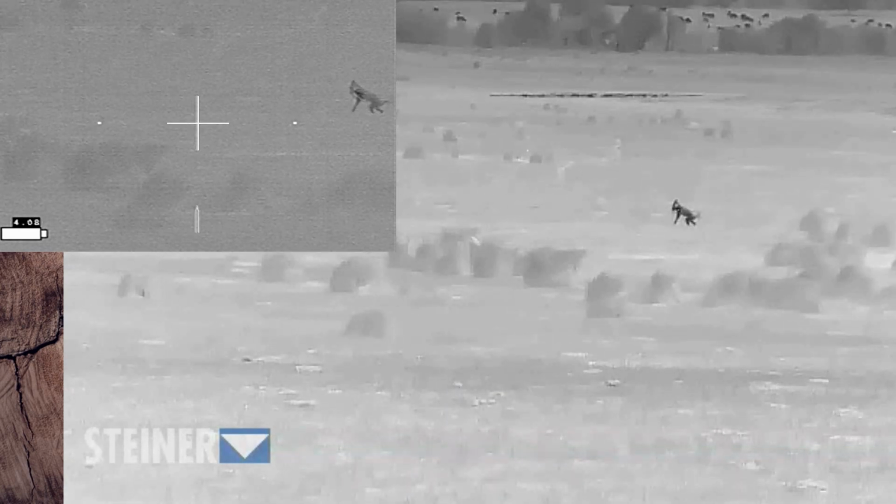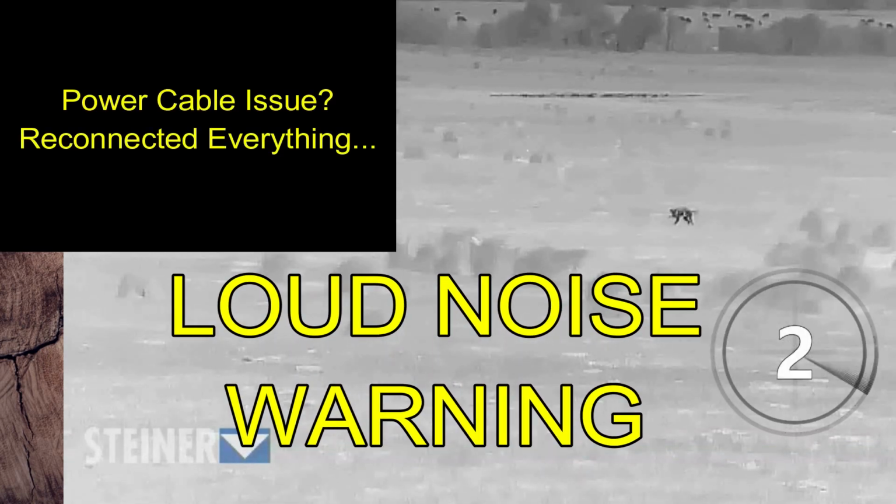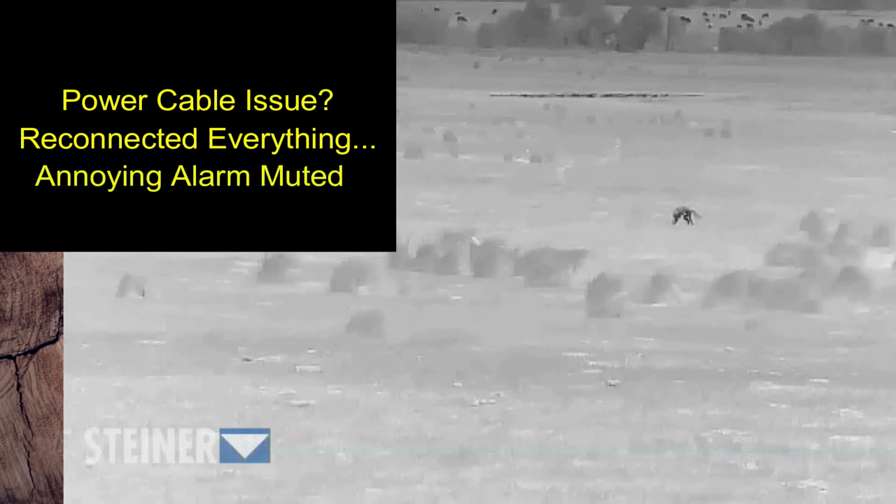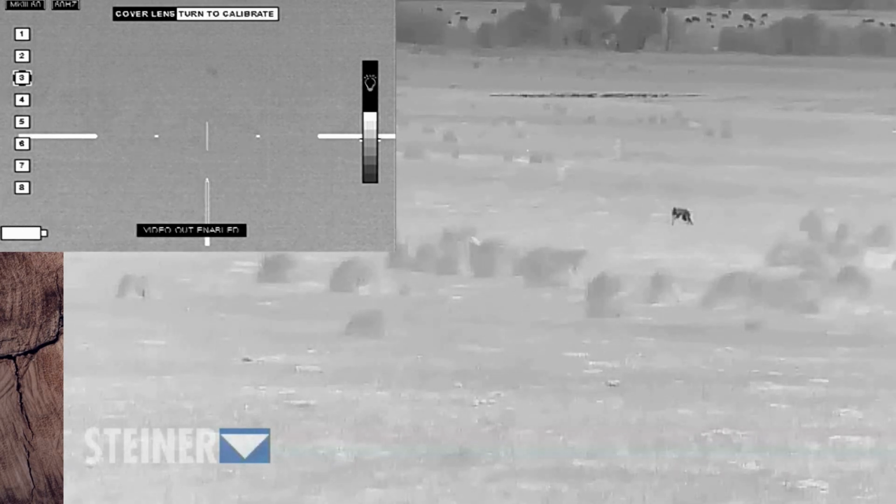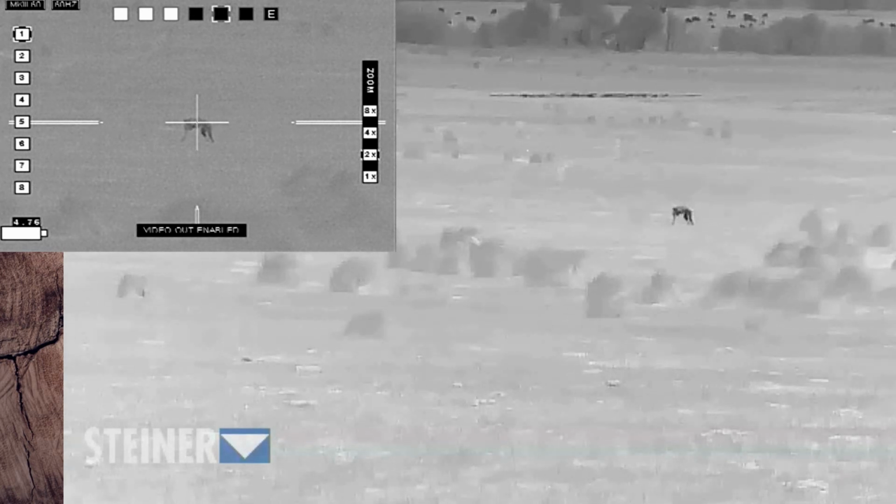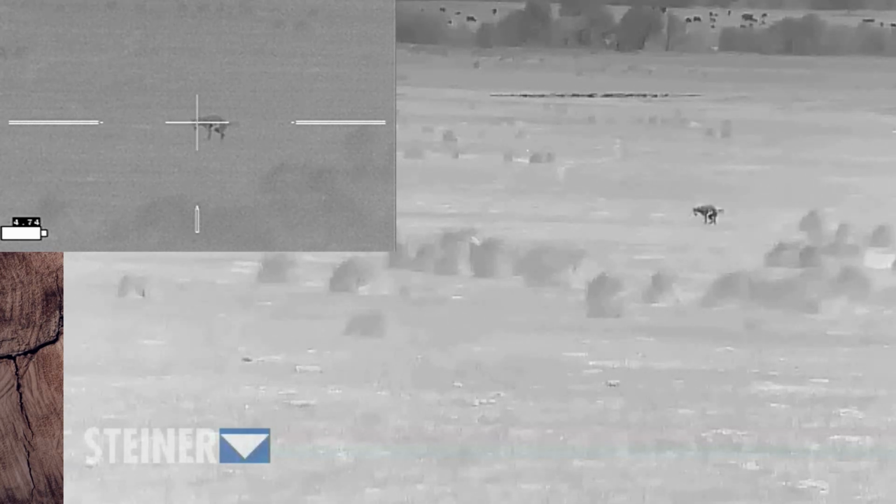The coyote is hit. Then I notice the power going off in my scope. That's the alarm system from the recorder letting me know that there is no signal from the scope. I'm going through reattaching all the cables, making sure everything's connected properly, getting power back on, and all the while this coyote isn't running. The power's come back up in the scope. Got it turned on, get zoomed in, and I've still got a target. And I hit it a second time.